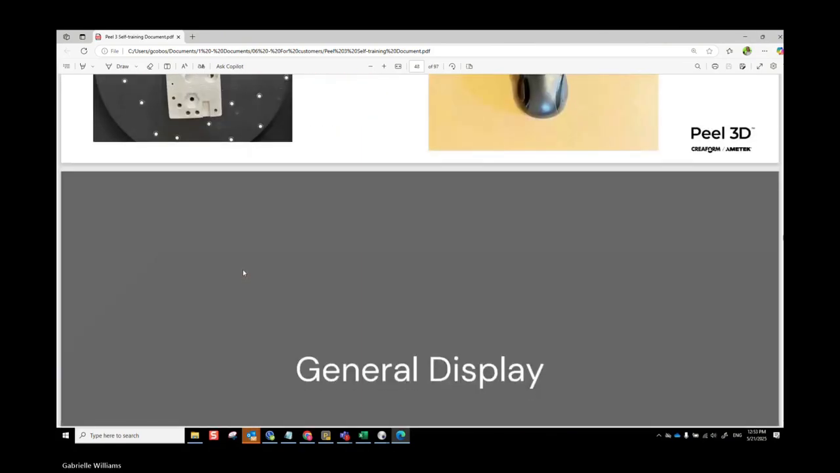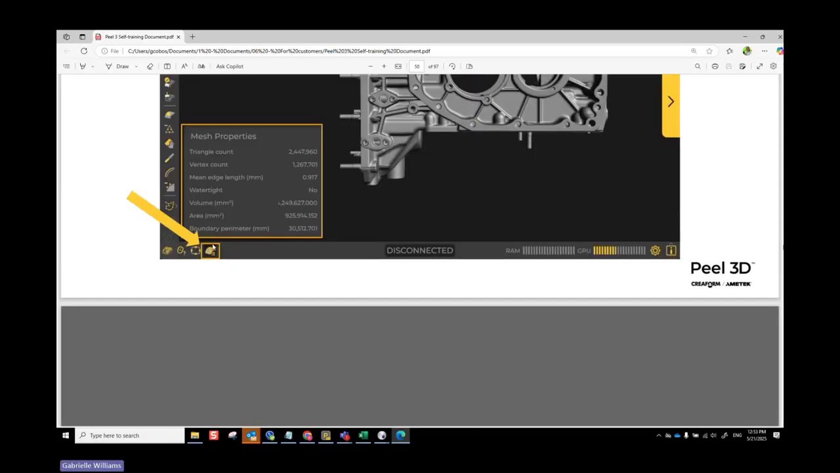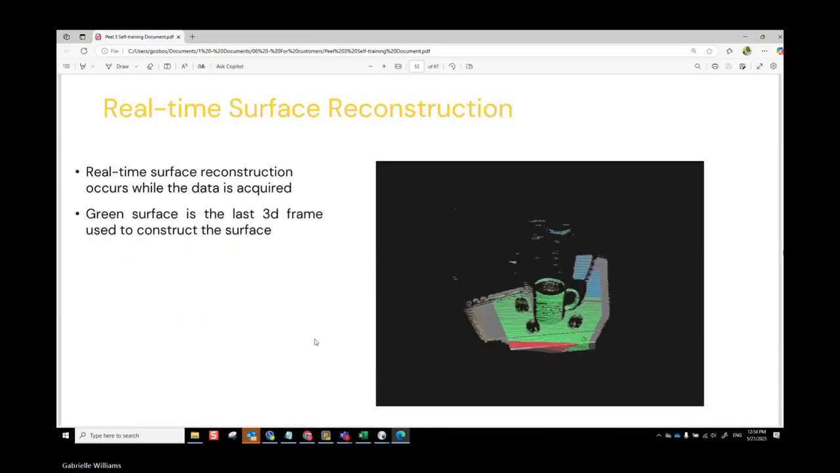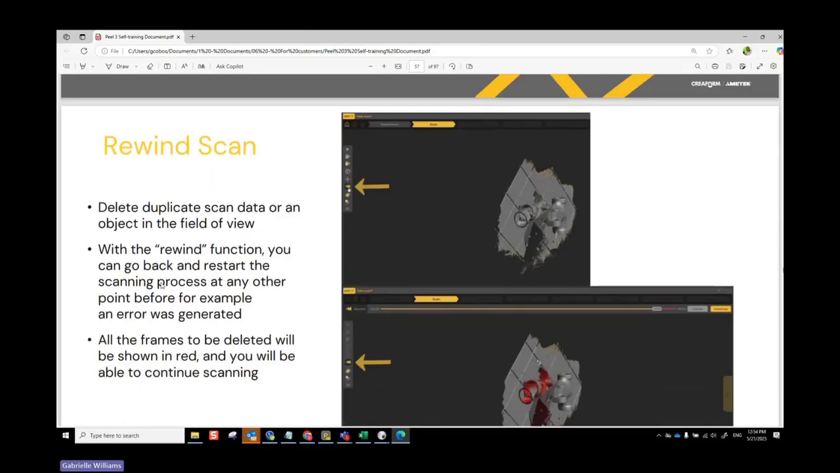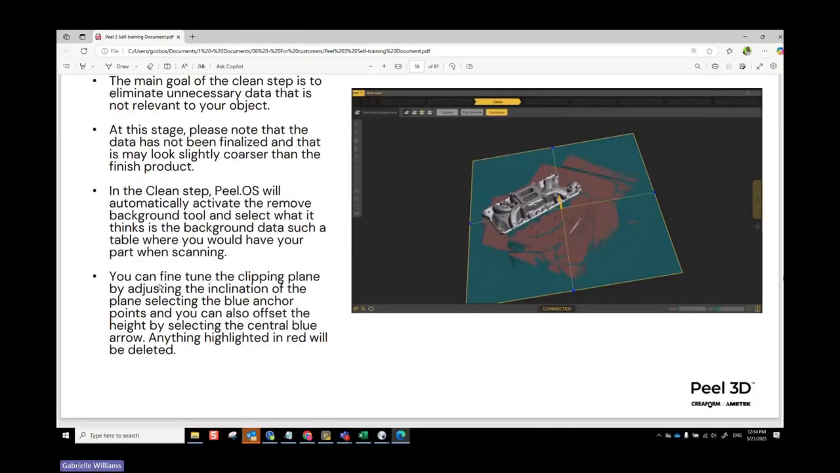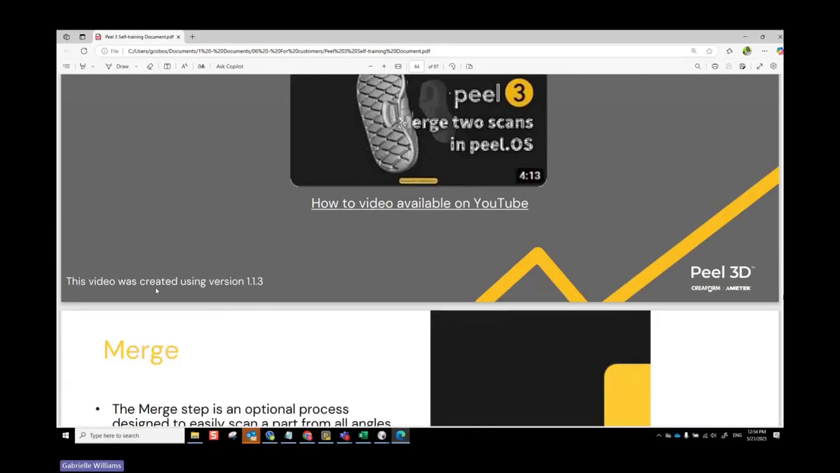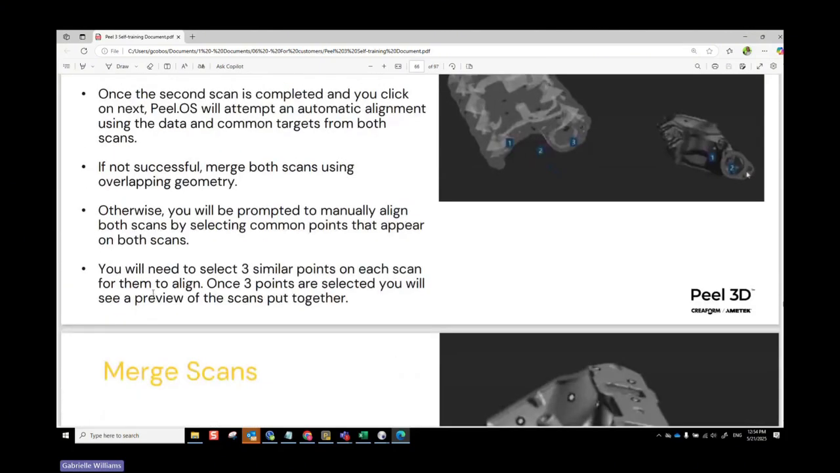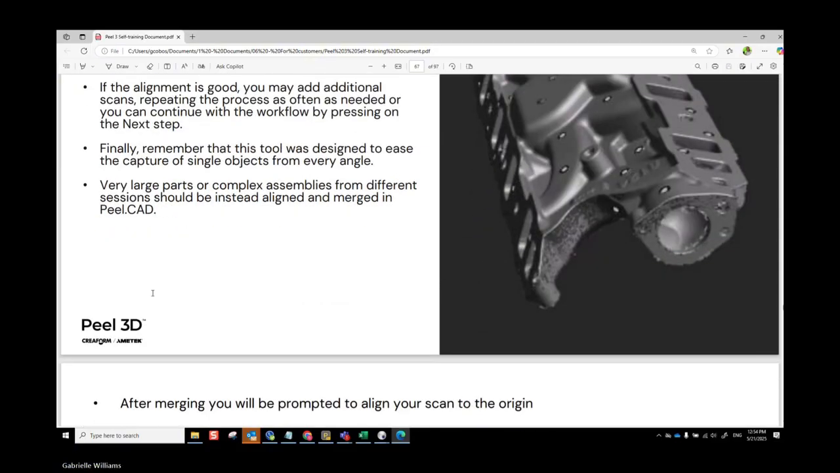Just want to get through the important stuff here. Okay, acquisition rules. Here we go. We'll skip that because we don't have that option there. Okay, cleaning, we talked a little bit about that. Just want to make sure I'm not skipping anything that I haven't talked about yet. We talked about merging scans. And since I'm recording this, I will be able to share this with everyone afterwards.